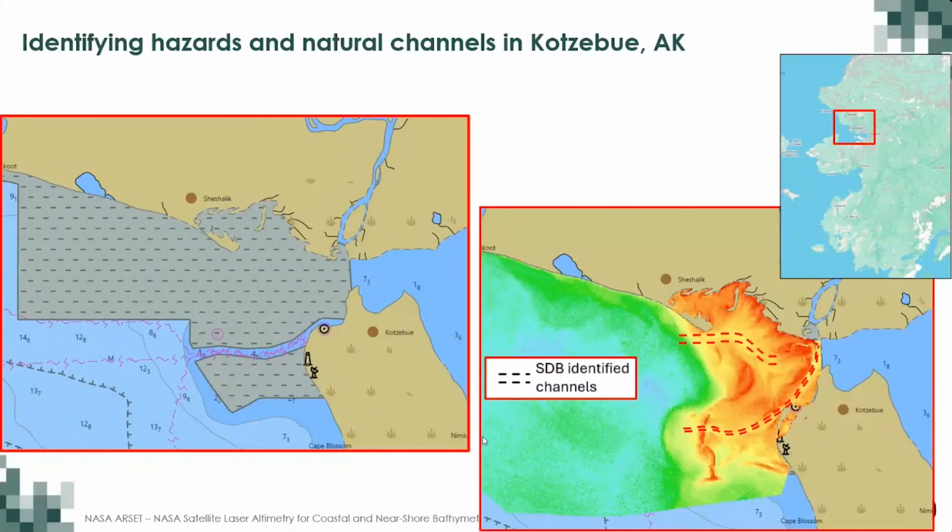Another example is in Kotzebue, Alaska. That's in the northern part of Alaska. And if you take a look at the ENC on the left, there are a lot of gray areas. That basically says there are no charted depths here. So you're basically working blind when you're surveying in this area. Very dangerous. Again, we were asked to run the SatBathy tool and provide data that would give some information on the bathymetry. What we found was not just the bathymetry, but channels, multiple channels, two channels, to show where they can navigate somewhat safely.